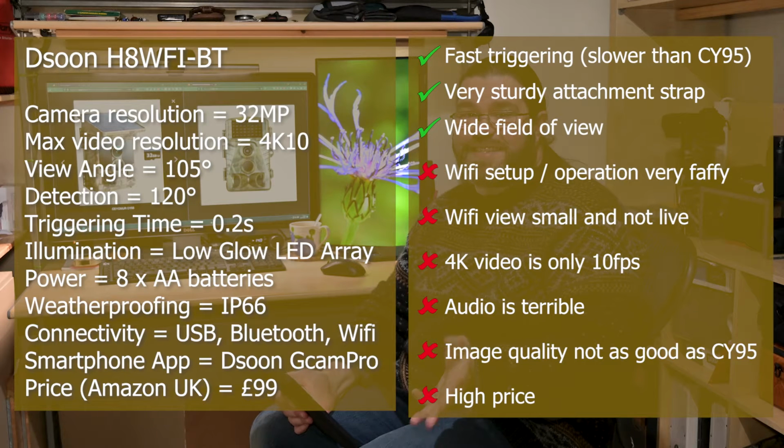So onto the Dsoon wildlife camera with Wi-Fi. It's the best Dsoon camera I've tried. The 4K is good, but it's 10 frames a second and it really shows it when the subject is moving. I also think that the colour tone of the video in both daytime and nighttime isn't quite as good as the Ceyomur, but it's still pretty good, and it's better than the 1080p version of the camera that I had before. The sound's rubbish, but the sound from the other camera was rubbish too, but this at least is consistently rubbish, so I think audio is just not something that Dsoon are concerned with in their cameras.